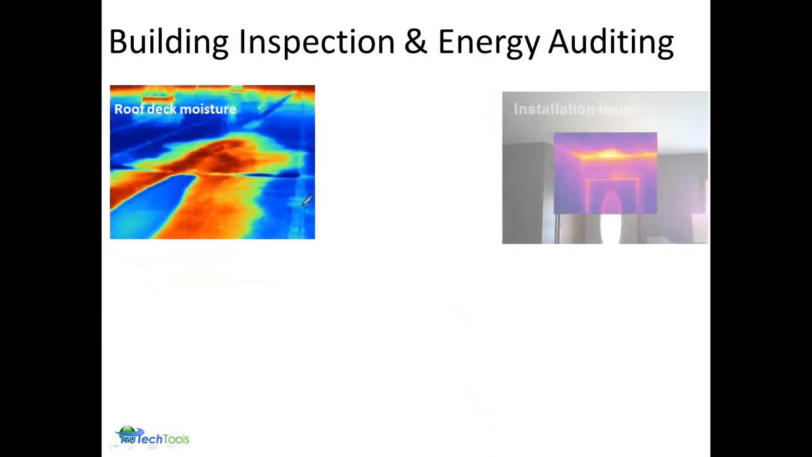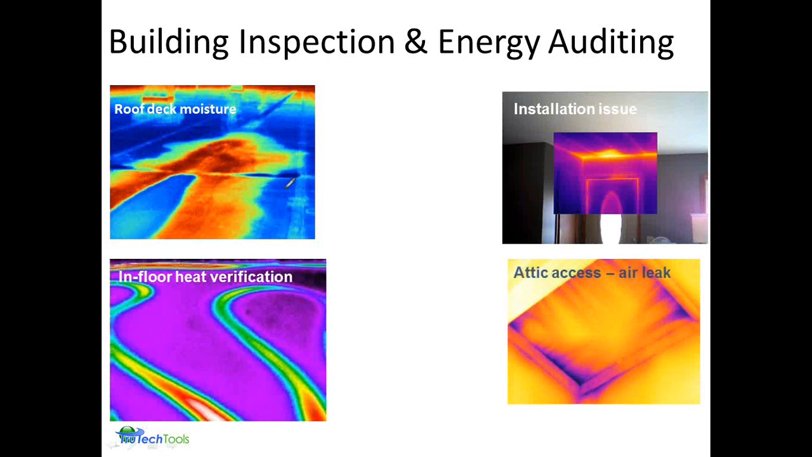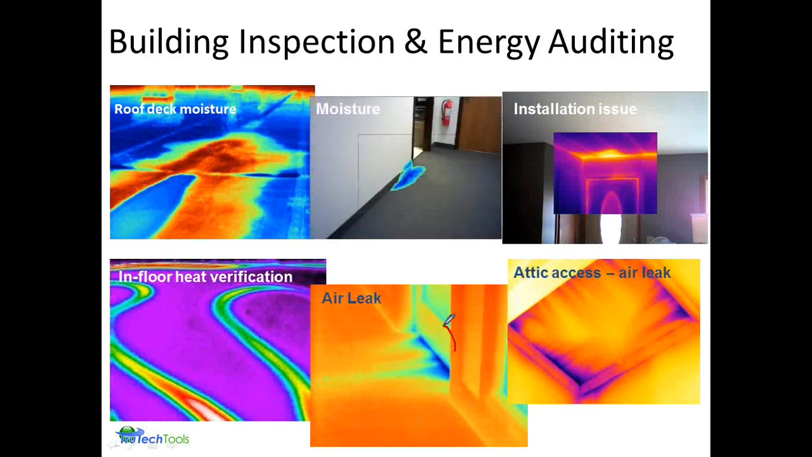The next one, just a moisture underneath the roof. Happened to be a Target store here in Minnesota. Whoops, the same duplicate image. Here we have a cold air blowing in underneath the door. The lower right-hand corner, the attic access, cold air infiltration. This was a view during a blower door test. So we decreased the pressure in the room. Cold air is now blowing in. To help facilitate and fix that, probably just a rubber gasket around that door there.